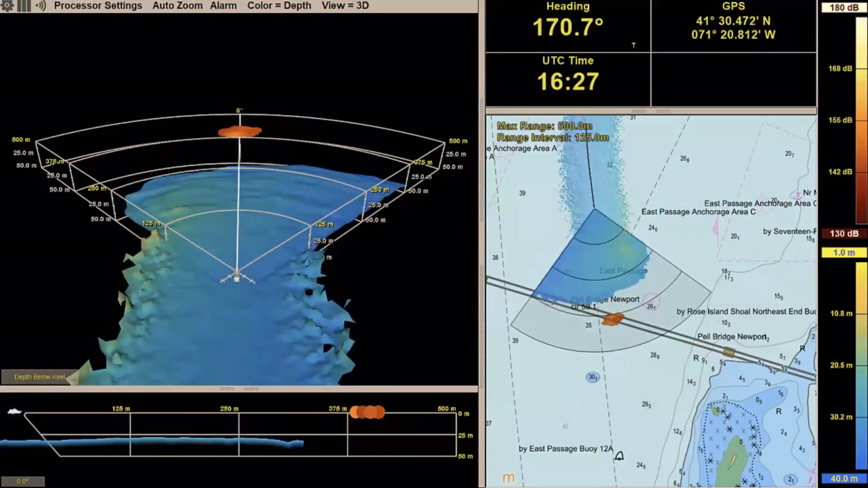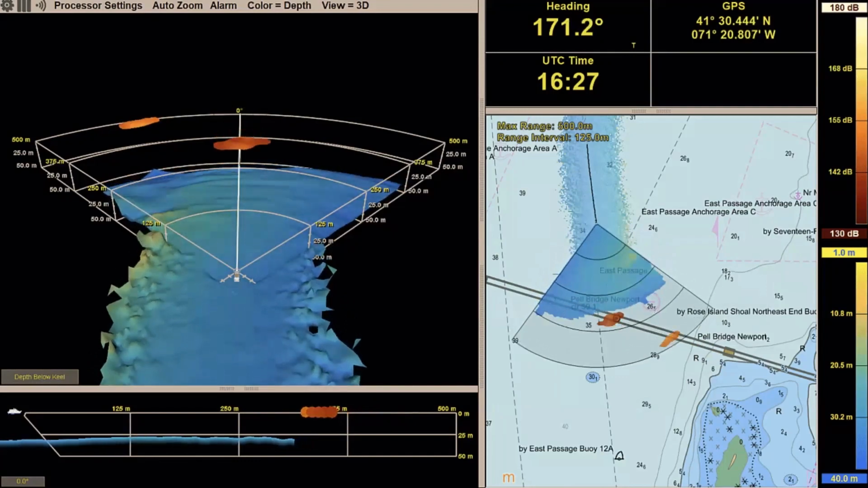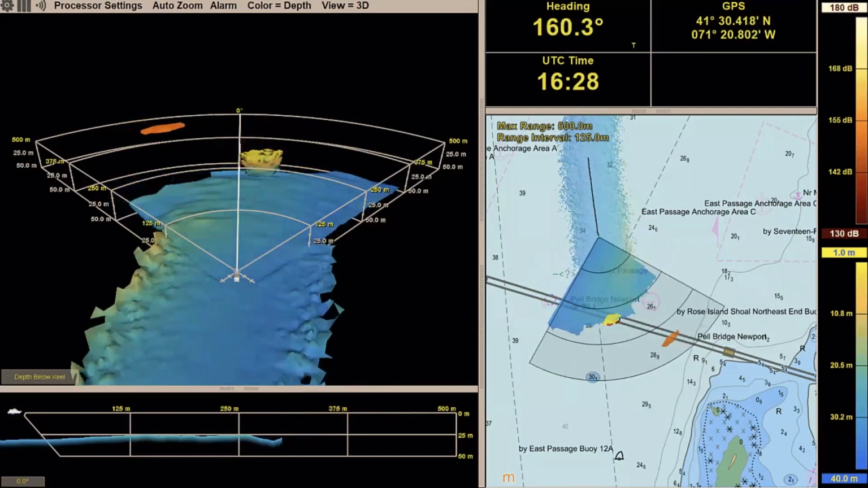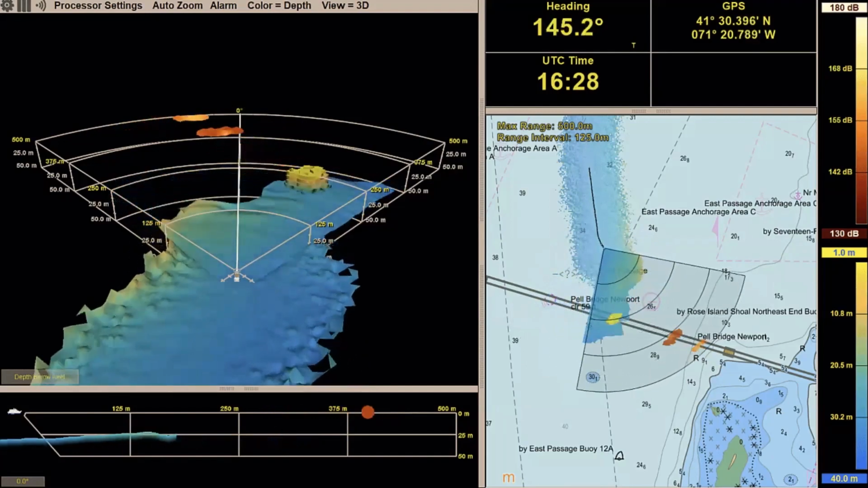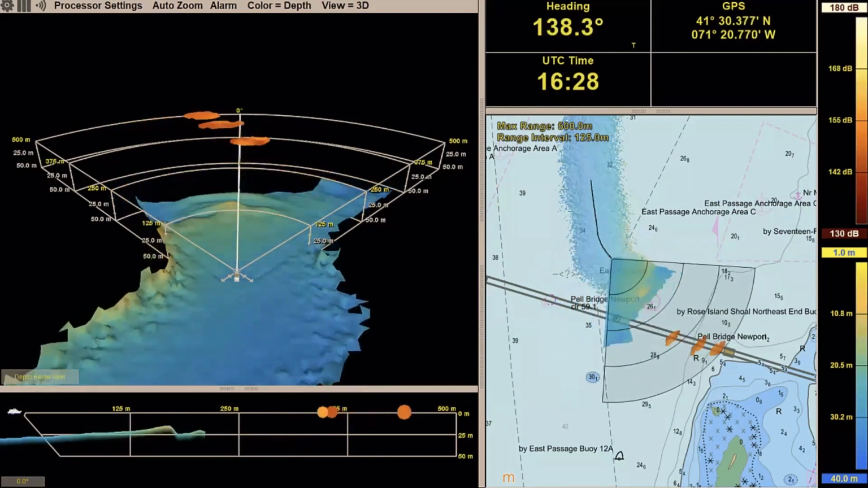Everything inside that pie wedge is real time ahead of the vessel, and we can map the seafloor in 3 dimensions out to at least 8 times the depth of water below the sonar, whereas we can still see in-water targets out to the full range of the sonar like we see here with these bridge pilings.